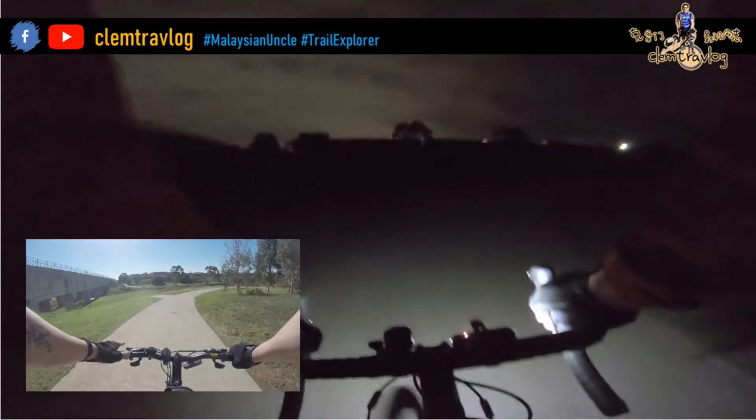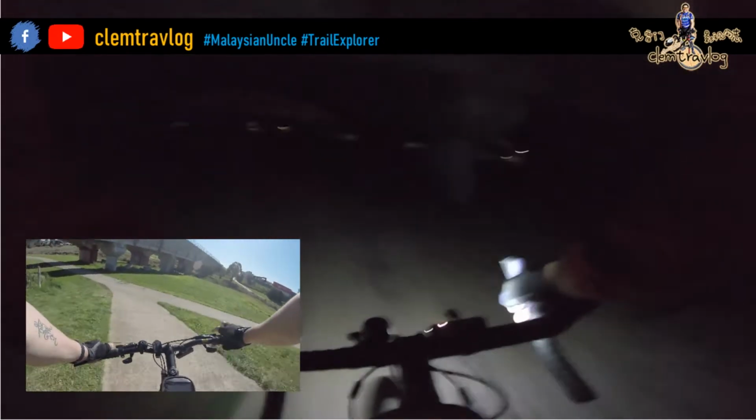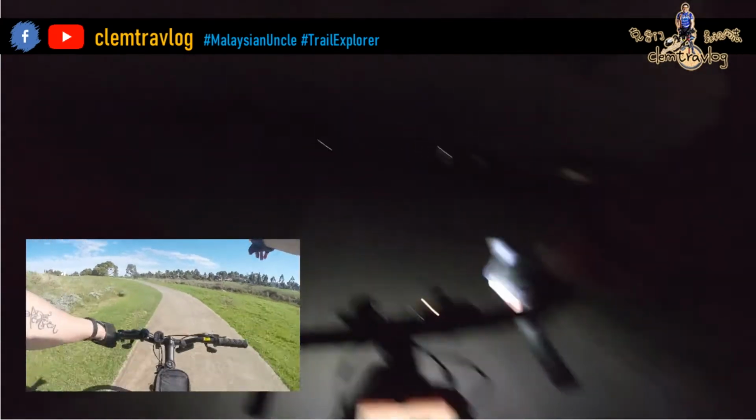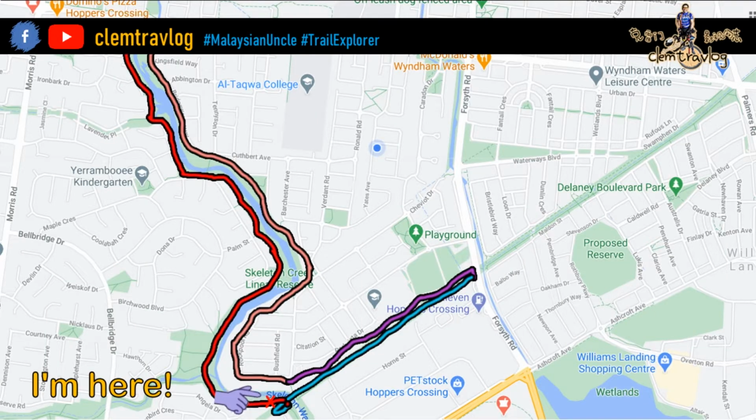Okay, meeting Skeleton Creek again. Going under the bridge. Crossing Skeleton Creek on my right. Climbing up. Now I'm back on Skeleton Creek Trail on Hopper's Crossing side.